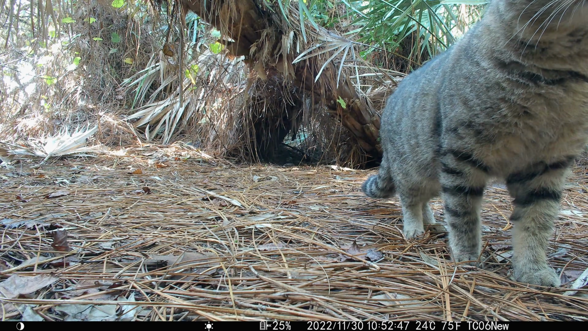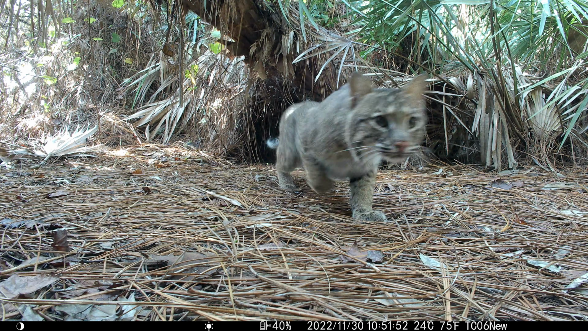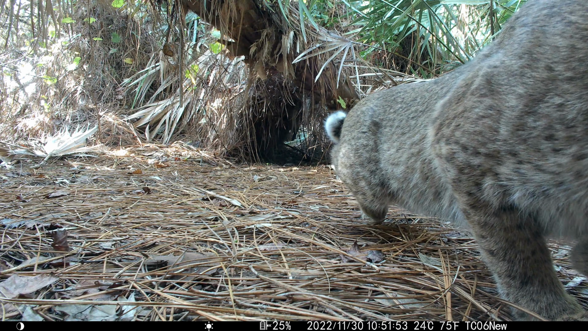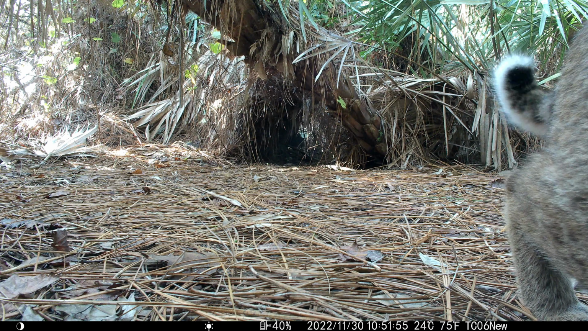His tail down low like that means he's on alert and tense. So let's break this down in slow motion with enhanced video. Here you can see the tomcat carefully watching and following the bobcat, not 15 feet behind.